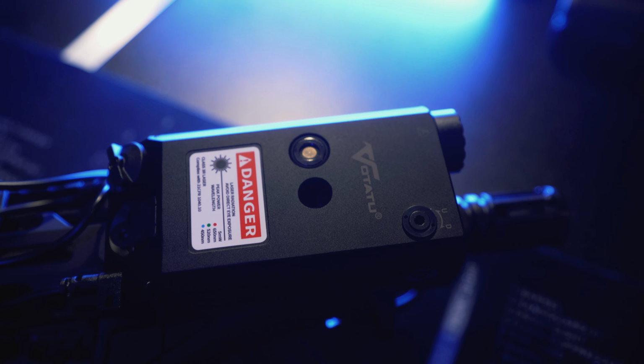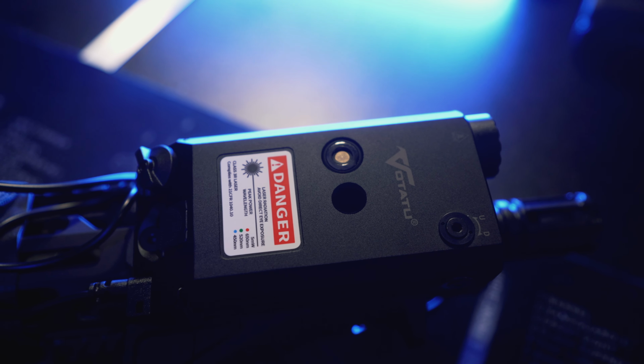Another con is the layout. I don't know if a PEC 15 is wider than this unit, but if you mount this unit on the top rail of your rifle, the separation between the flashlight and the laser and where it mounts on the PEC rail obstructs the laser.